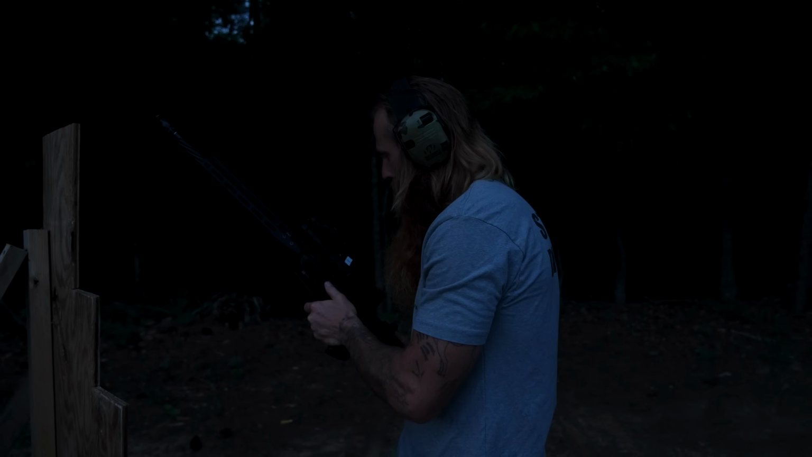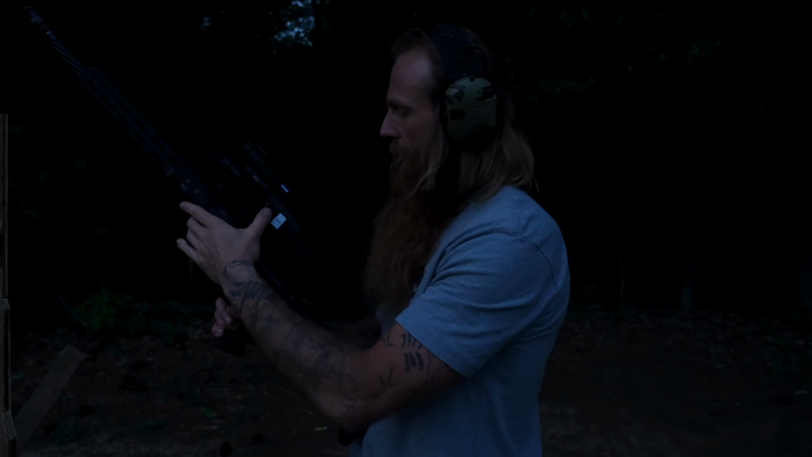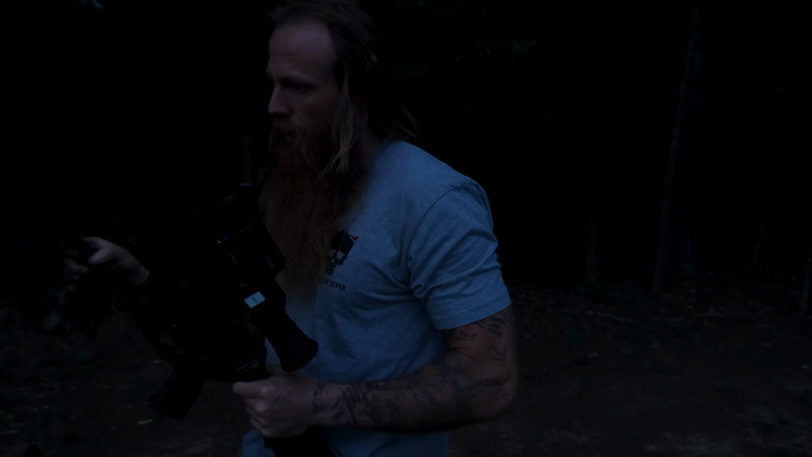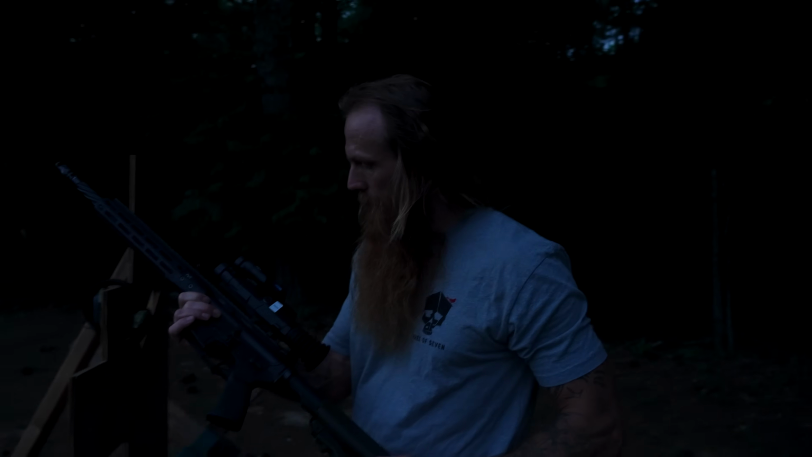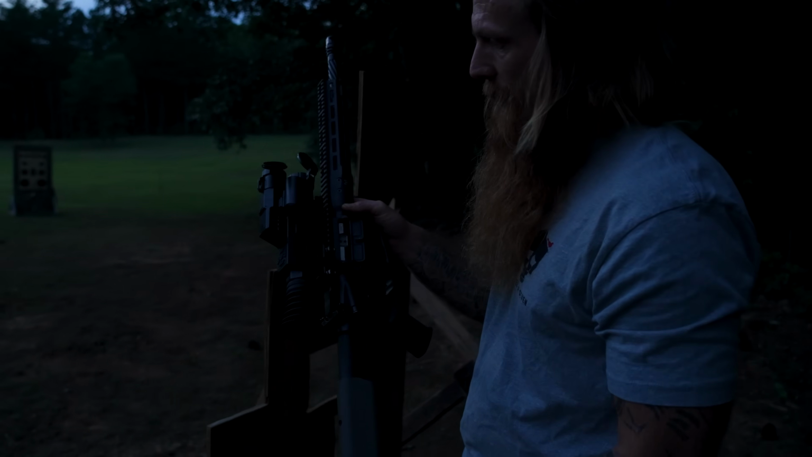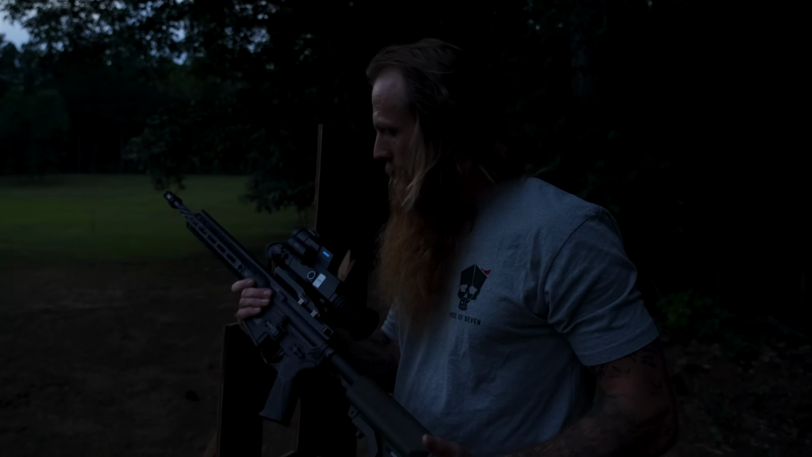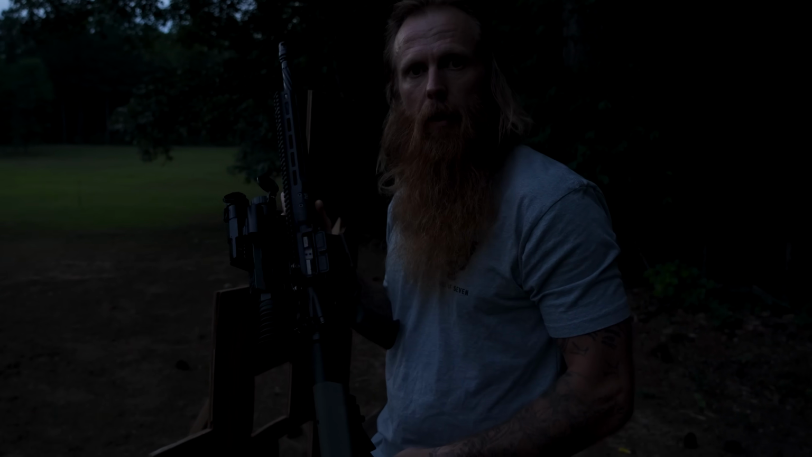All in all, I've never quite seen an optic with all these features all in the same package, and they all work. The menu's easy to navigate. The image is nice and clear. I'm gonna go ahead and tell you, that's a unit right there.